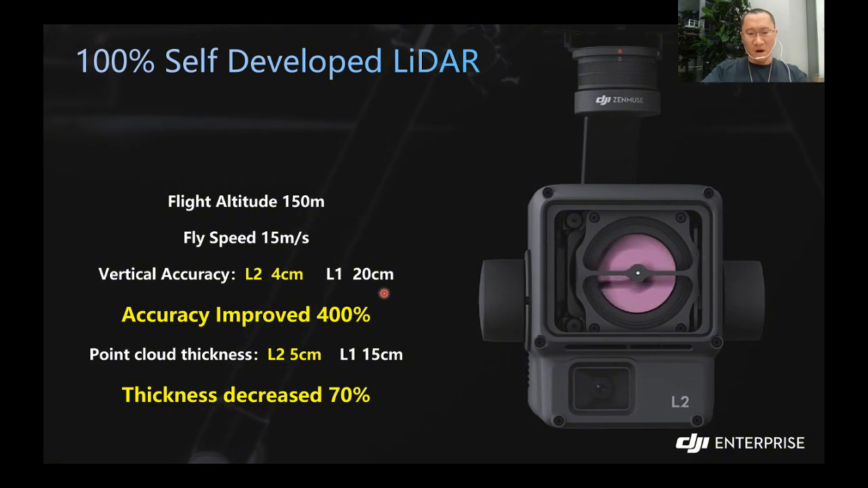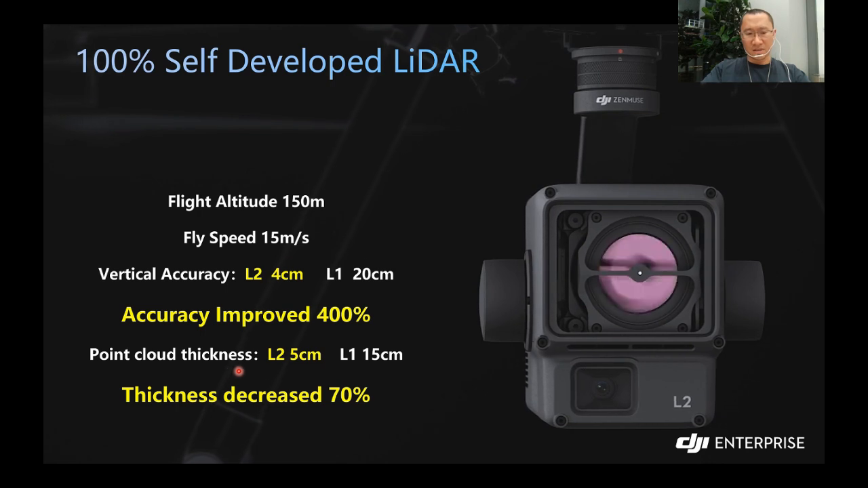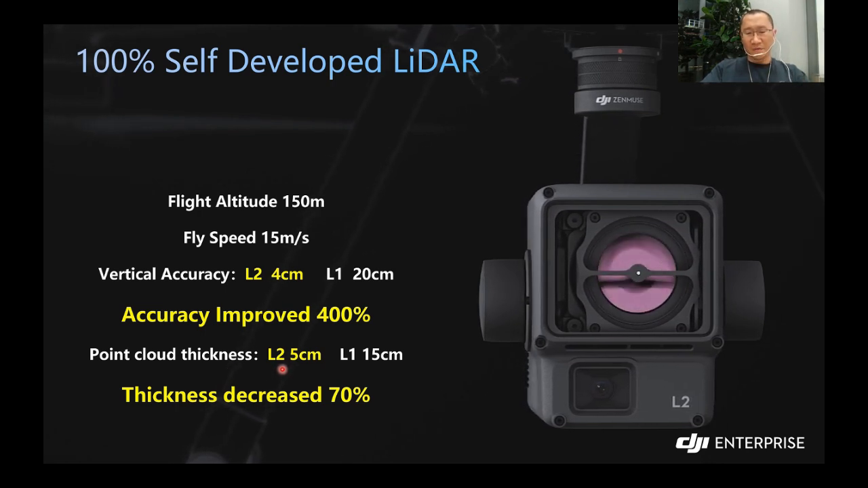So in this part, the accuracy has been improved by 400%. And not to mention the point cloud thickness, which has also been improved a lot. L2 only has 5 meters point cloud thickness, so the thickness has been decreased by over 70%.